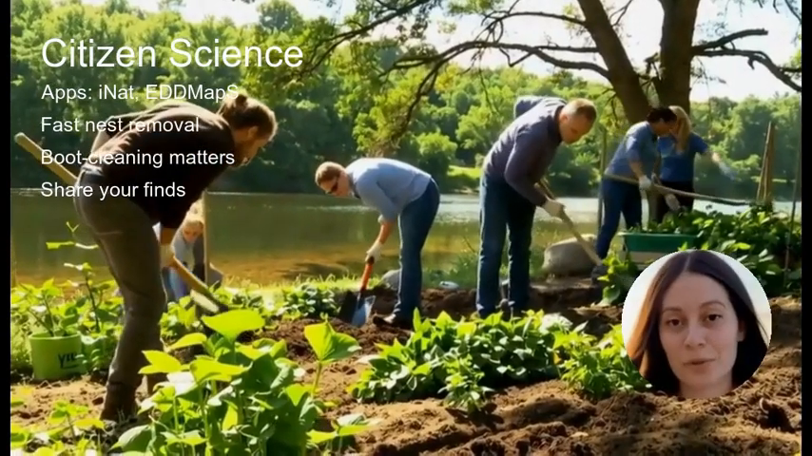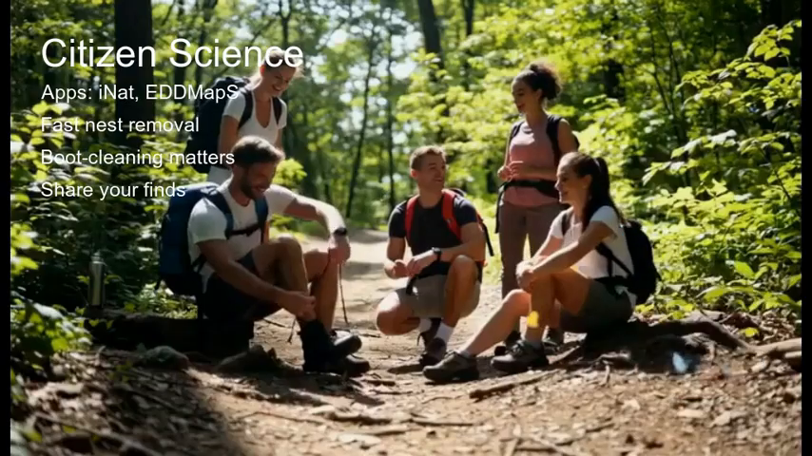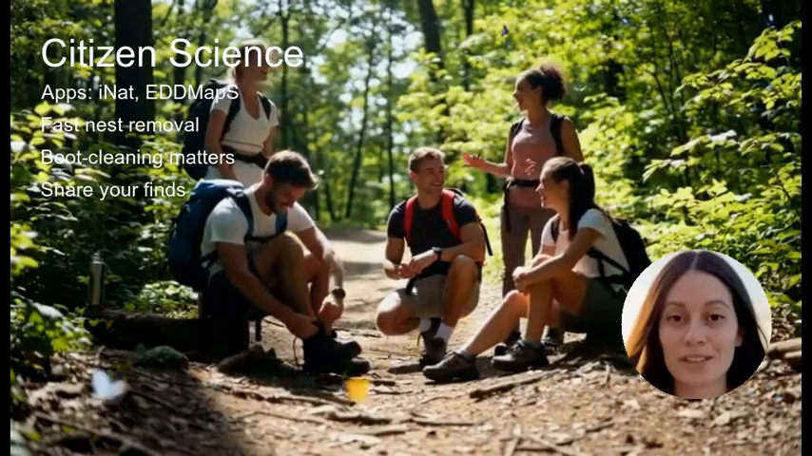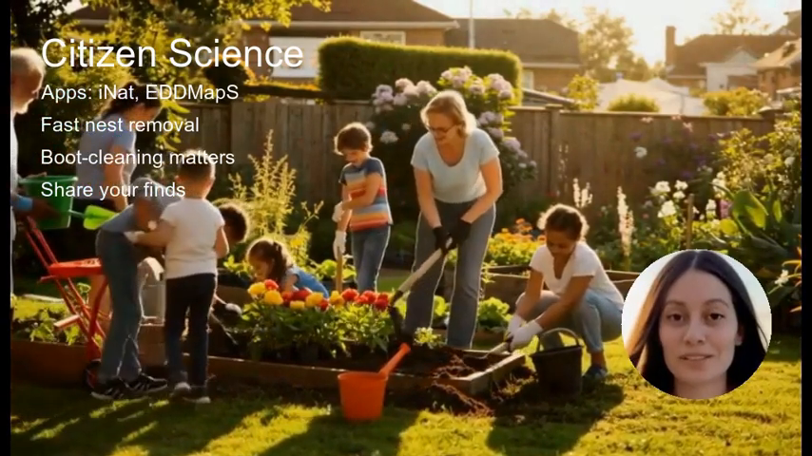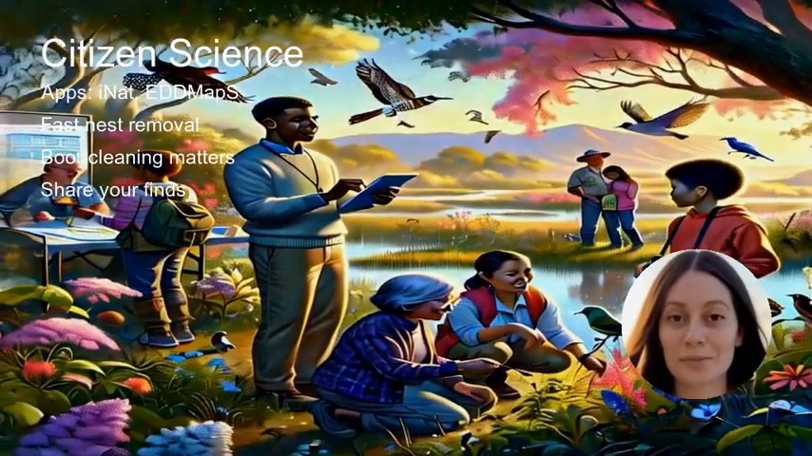Some volunteers pull invasive plants in parks or check boats for zebra mussels. Others clean their boots between hikes to avoid moving seeds. Each action may feel small, but they add up. We love hearing your own stories about wildlife rescue or garden patrols in the comments. Those anecdotes inspire others.